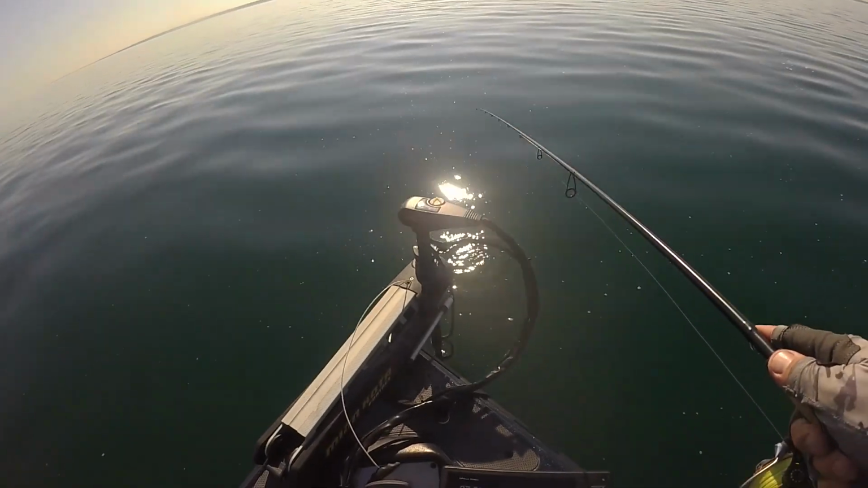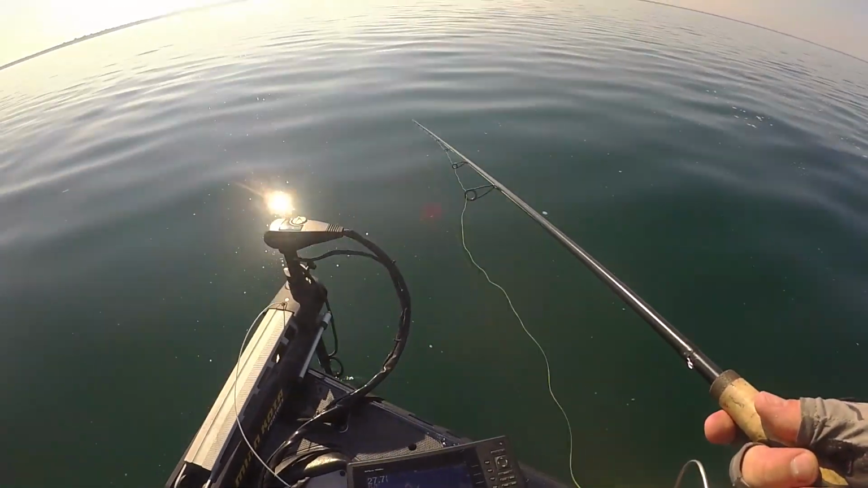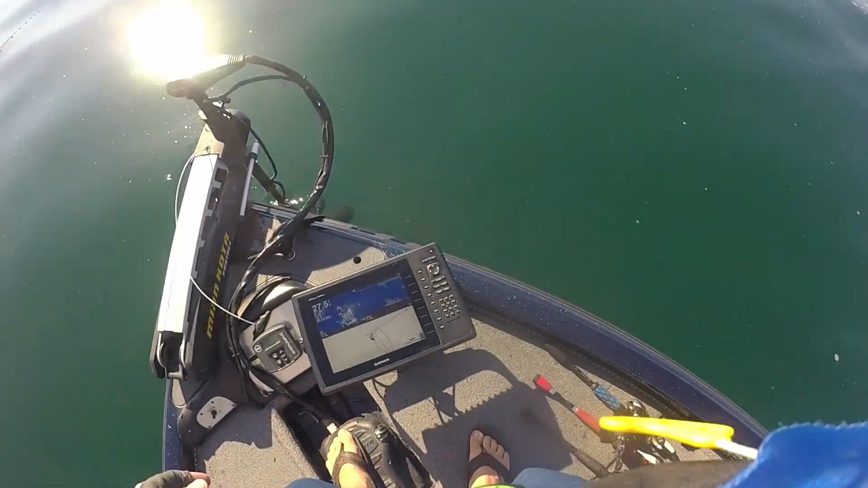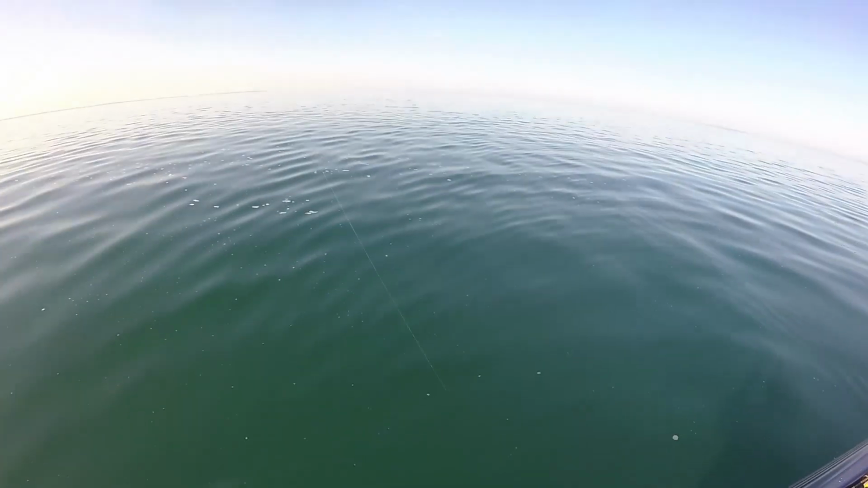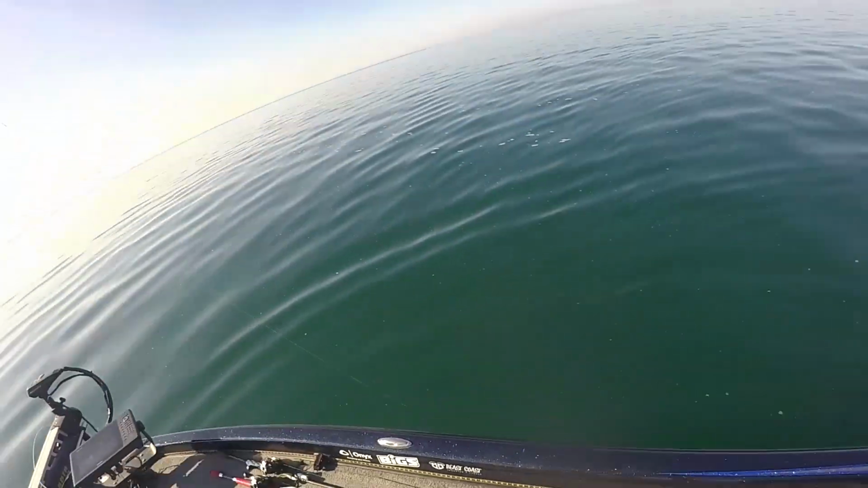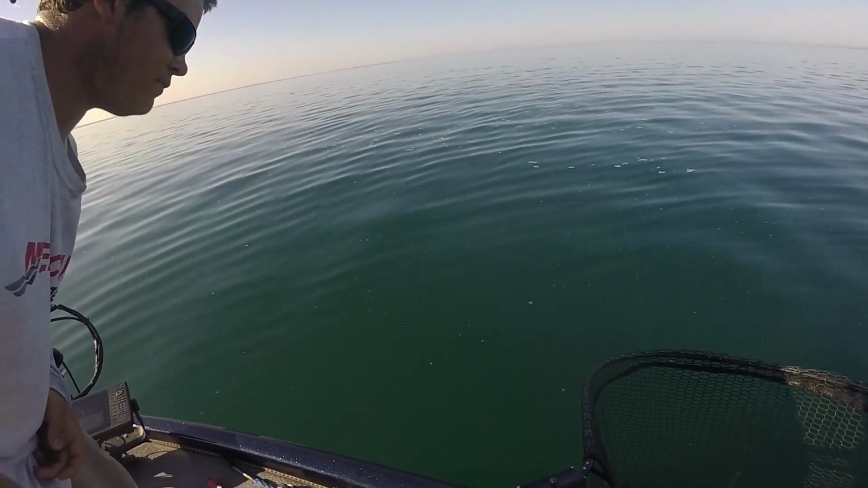There's one. Oh, dude, there they are. The whole school of them. Big one. Real big. That's about 15 feet down and you can see it like that. That's a good one. Just focus on the fish. It's big. Bigger than the last two. Big fish.